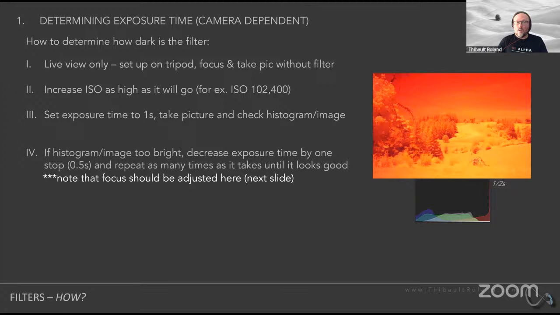You're going to look and see if it's still overexposed or not. In my opinion, this particular histogram that you see at the bottom here, which represents how bright on the right-hand side or how dark your image is on the left-hand side of that histogram, is still overexposed. So I'm going to crank it down another stop, going from half a second to a quarter of a second, and take another picture.